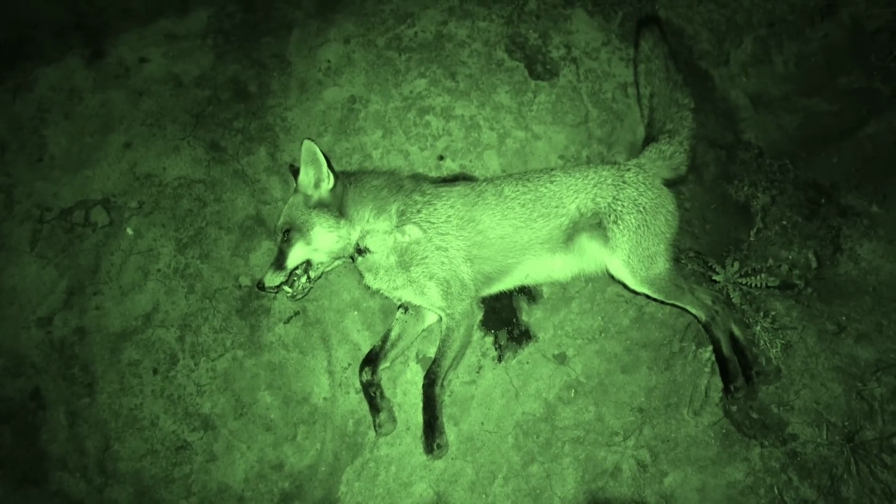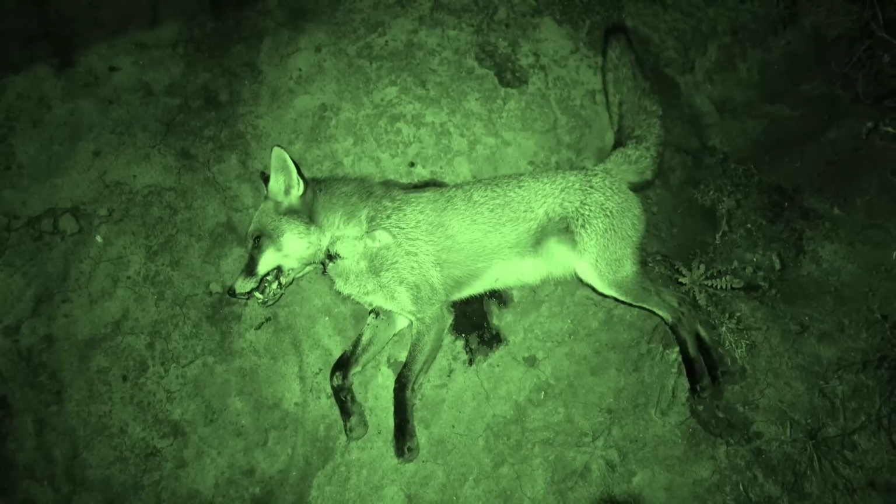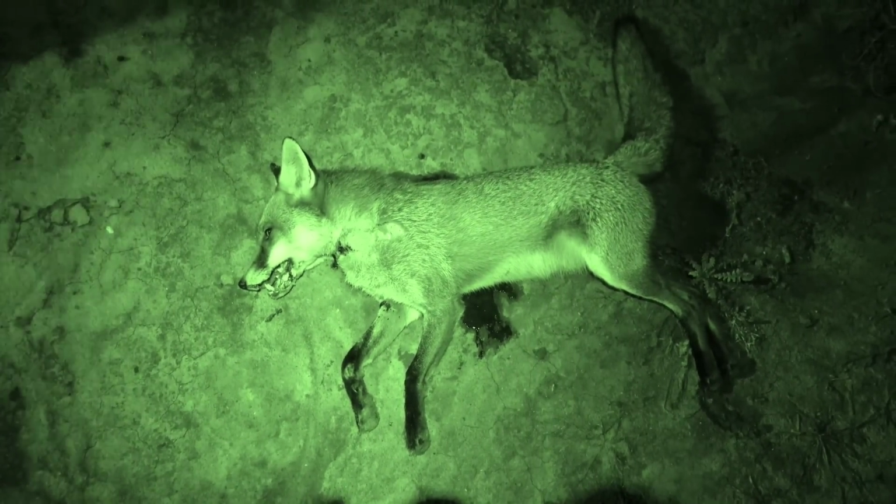We've literally just shot that big boar, sat on the quad, turned it on, and this Davey bugger's come walking straight towards us. So I'm happy that he did that, but I don't think he would be.